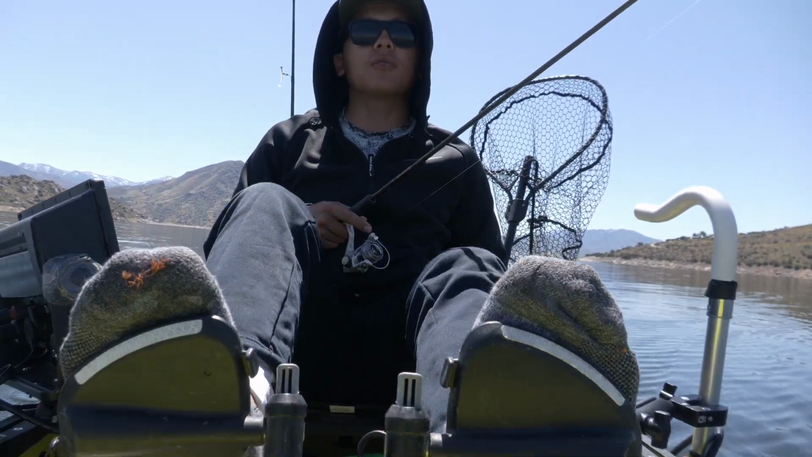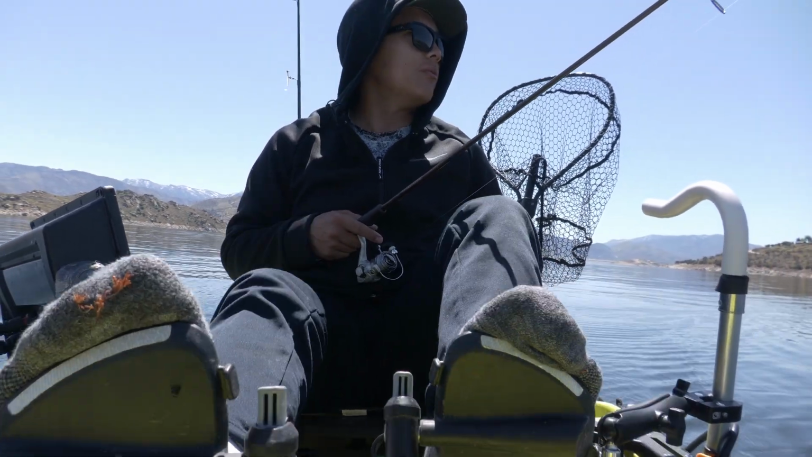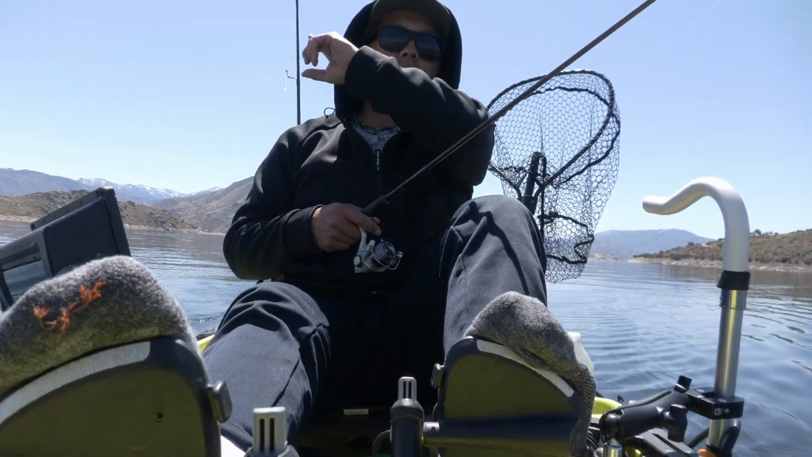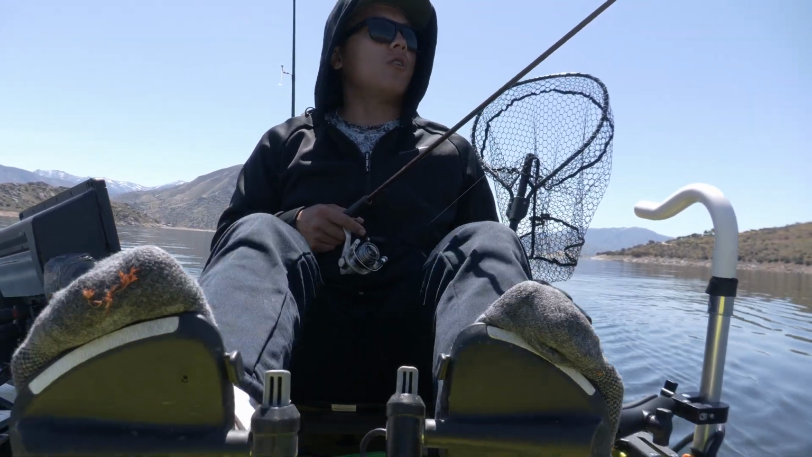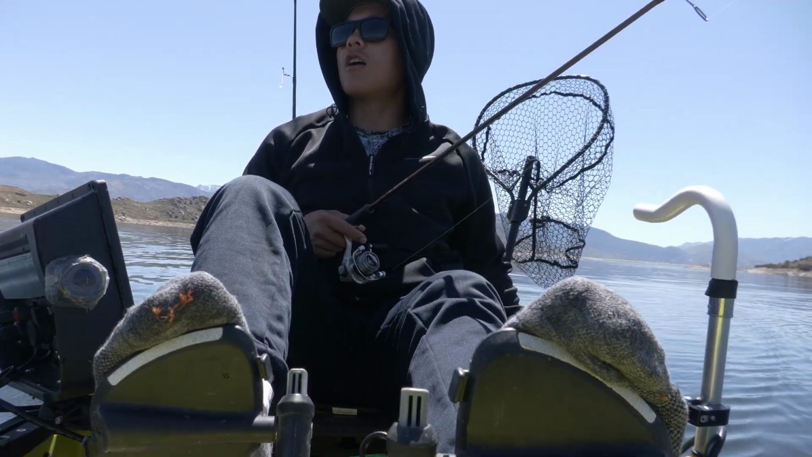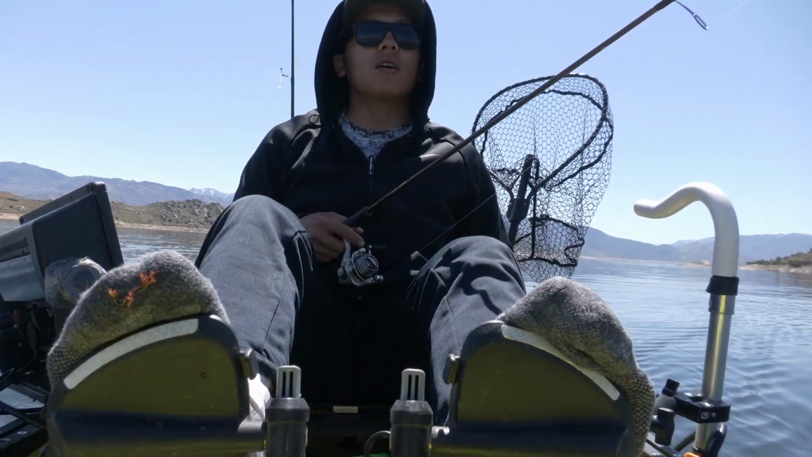I'm gonna move in closer with the guys. Like I said, we've been chasing this school all over the place. We're on the other side of the bank. There's a point that comes out here. We're working towards that point, and then we followed all the way to this other side of the lake, and it's just been circling this entire lagoon. So let's go try to get up close to it and see what happens.